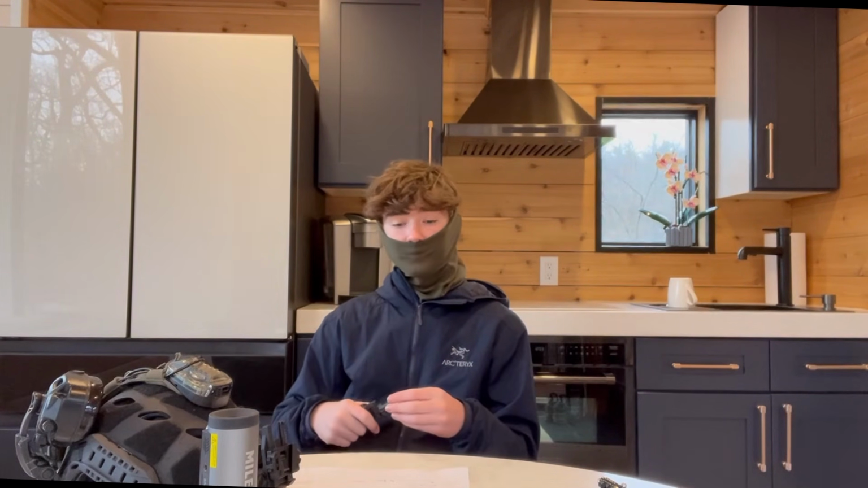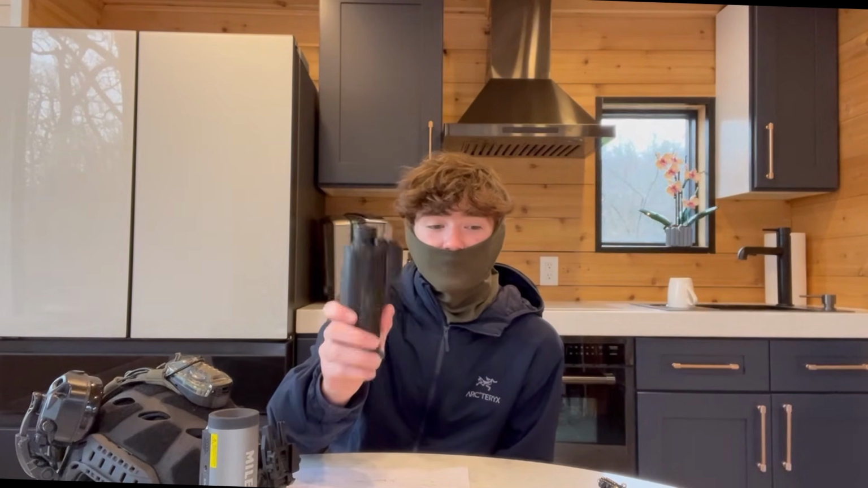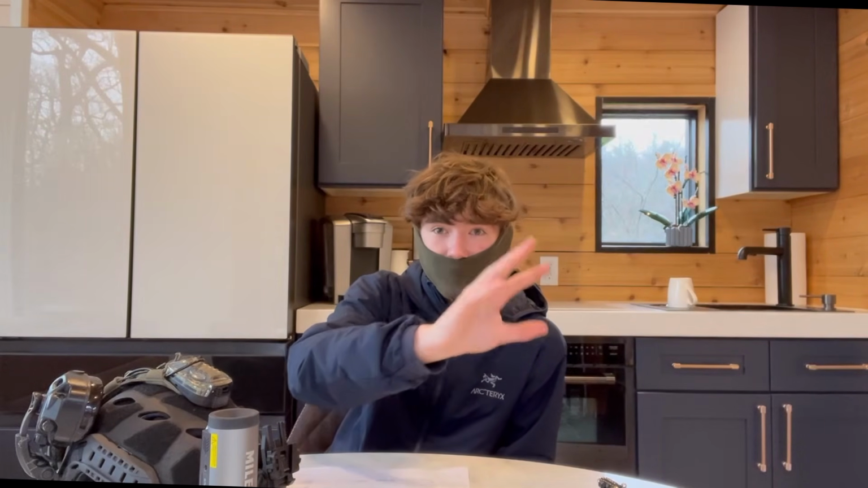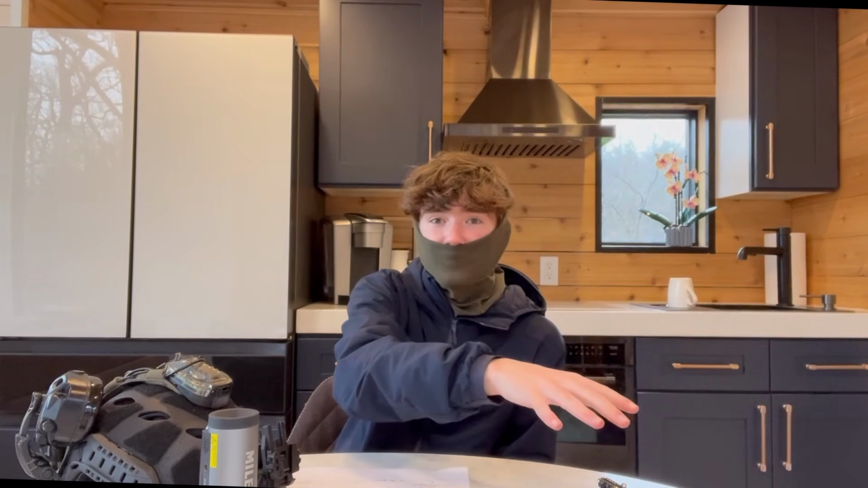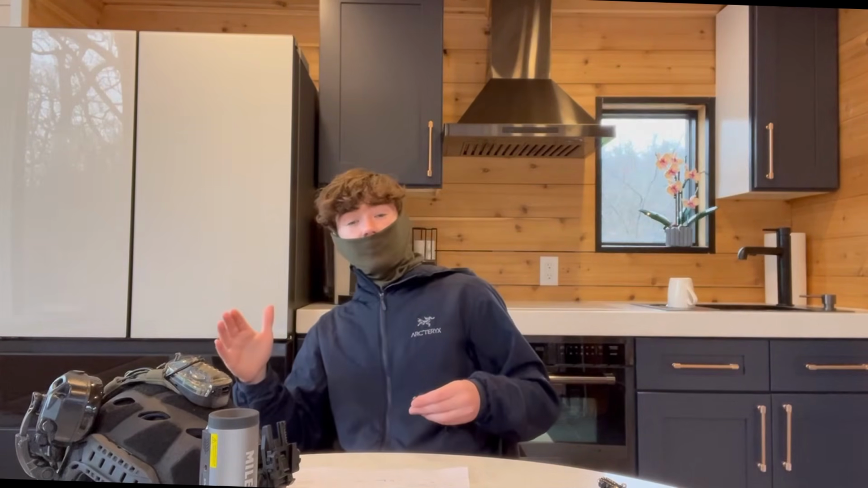That is a really dumbed down version of it, but pretty much the tube is flickering itself to prevent damage, and it's not really dark enough for the tube to operate fully. So that tells you something about their videos: when they're showing this thing working, it is so bright outside or in the area that the PVS 14 is auto gating and not fully working.